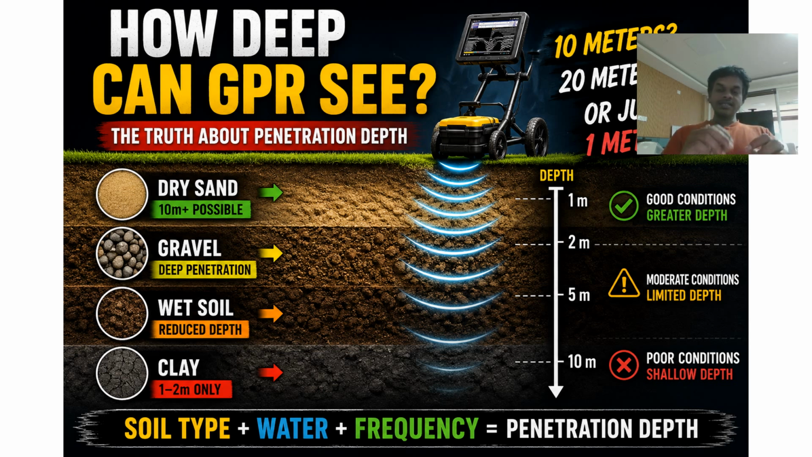Let us take one practical example, then you'll understand clearly what I'm trying to say. Suppose we have a 100 megahertz antenna. This antenna may reach several meters underground under favorable conditions. Now consider a 500 megahertz antenna. It provides excellent detail near the surface, but the penetration depth is usually much smaller. So there is always a trade-off, more depth or more detail.